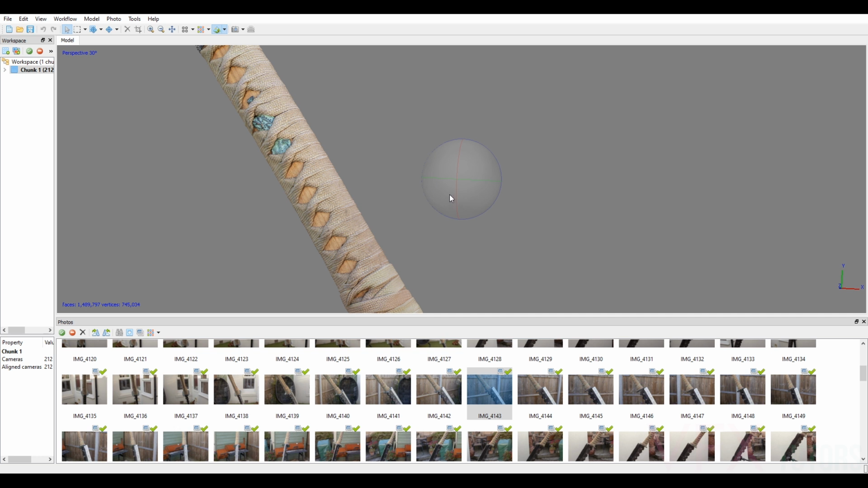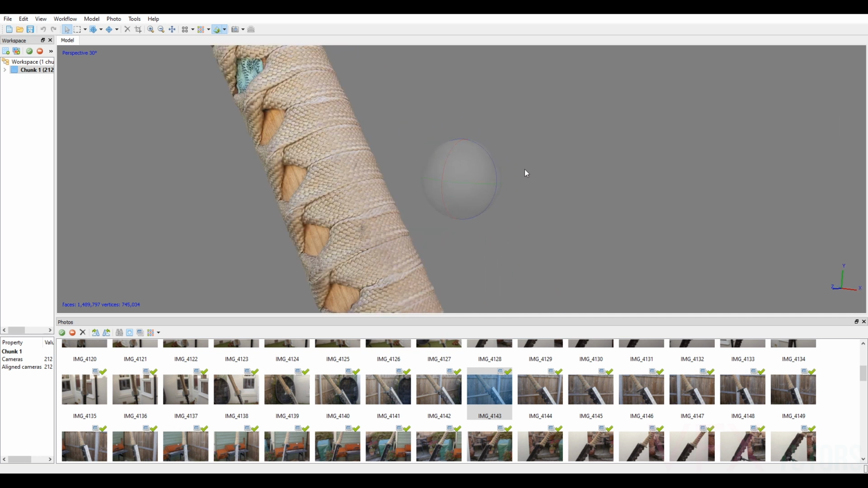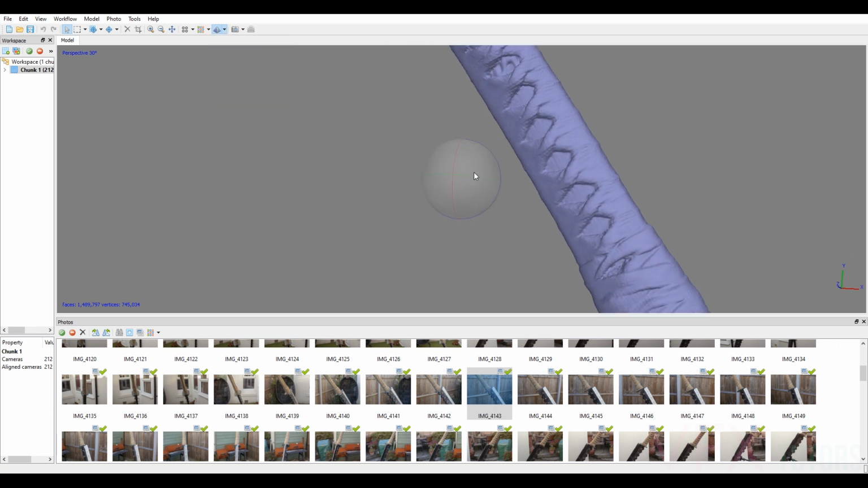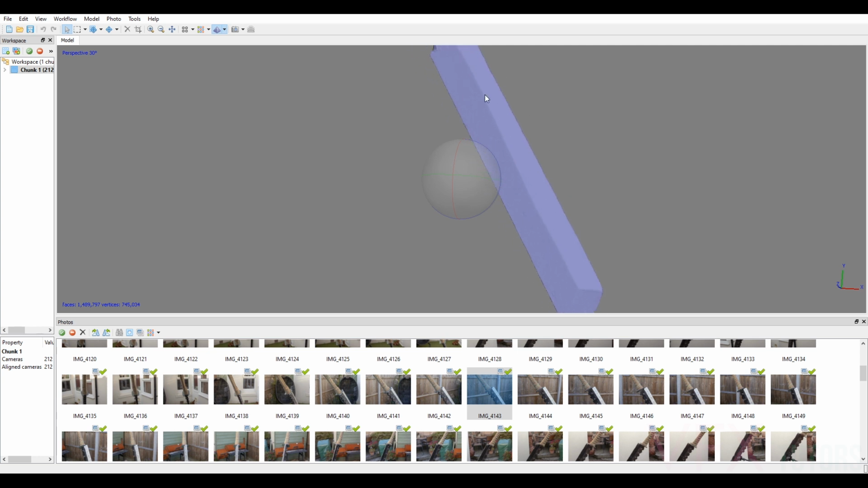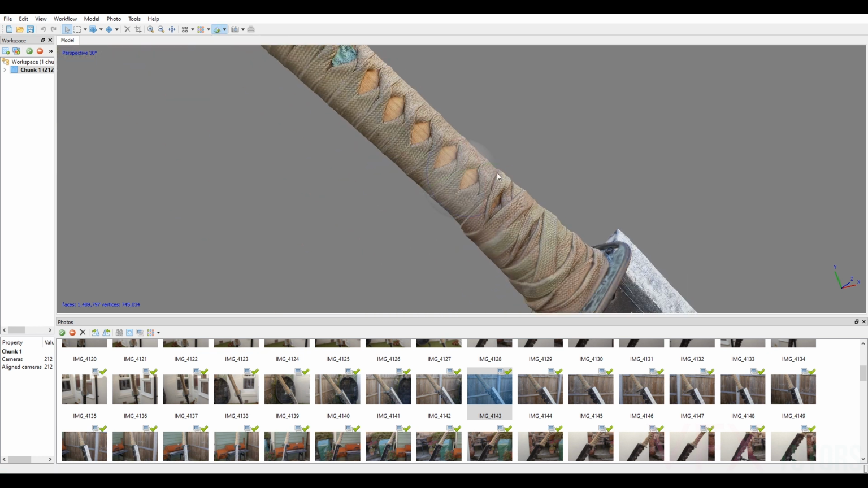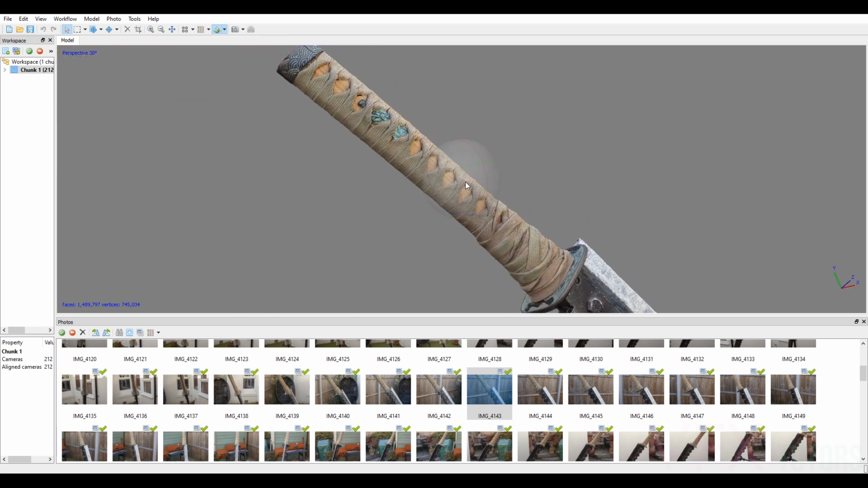If we zoom in, we can see the detail of the mesh, so we can go to a model solid. So you've got quite a few details in there, and the model comes out really well, but mostly the texture is really good as well. So we're just going to start with this.